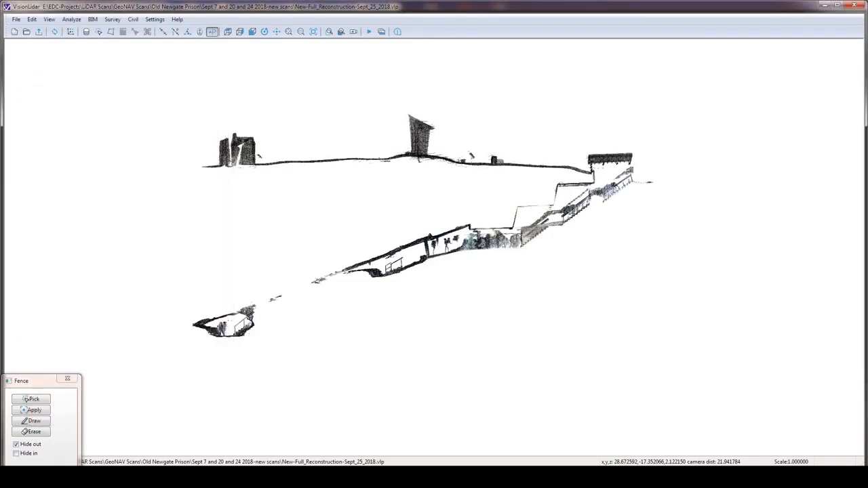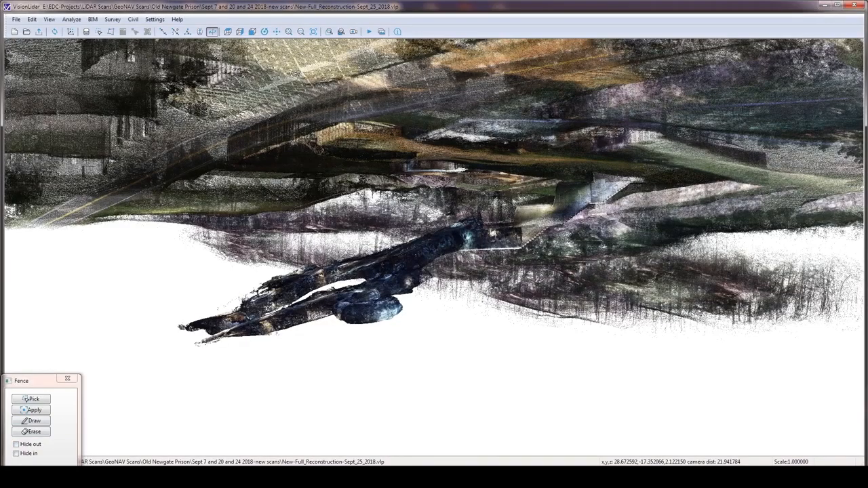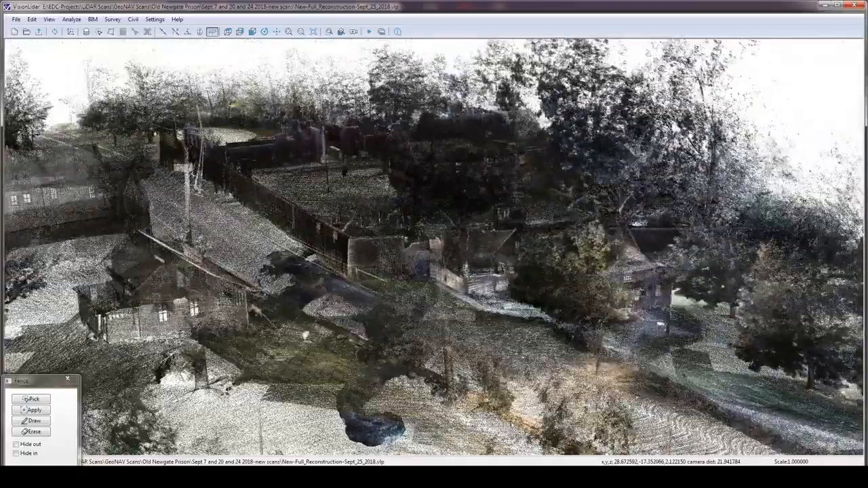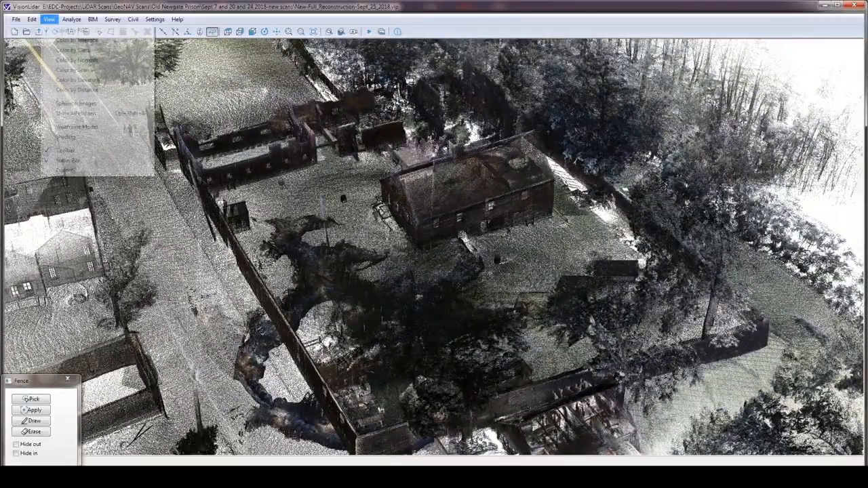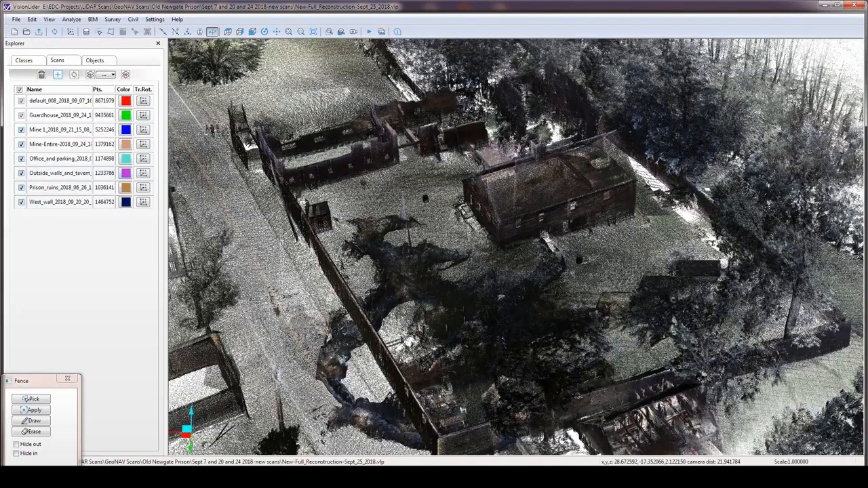So here we're changing the transparency of the point cloud, making things darker so it's more legible. The staircase is not historic, dates to the 60s or 70s, I believe, for visitor interpretation, so that visitors could get down into the copper mine.